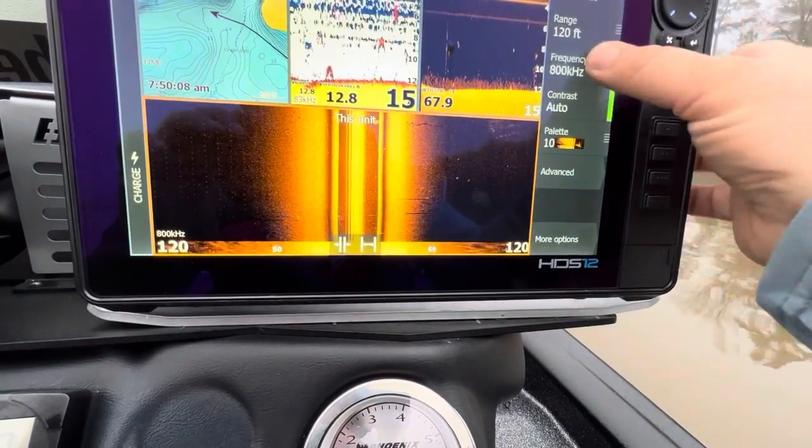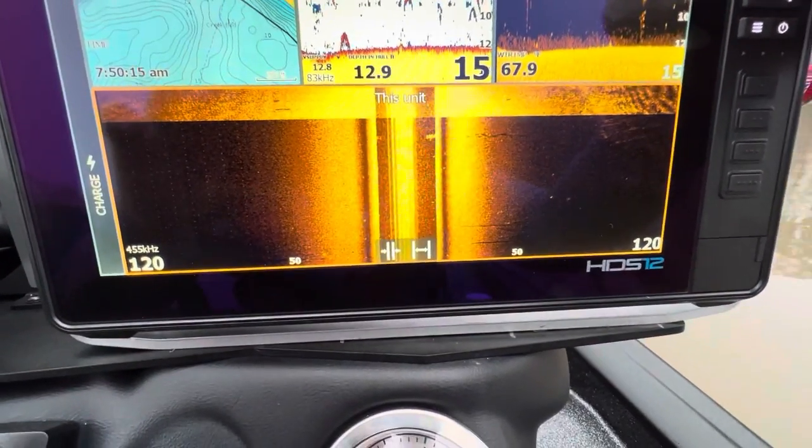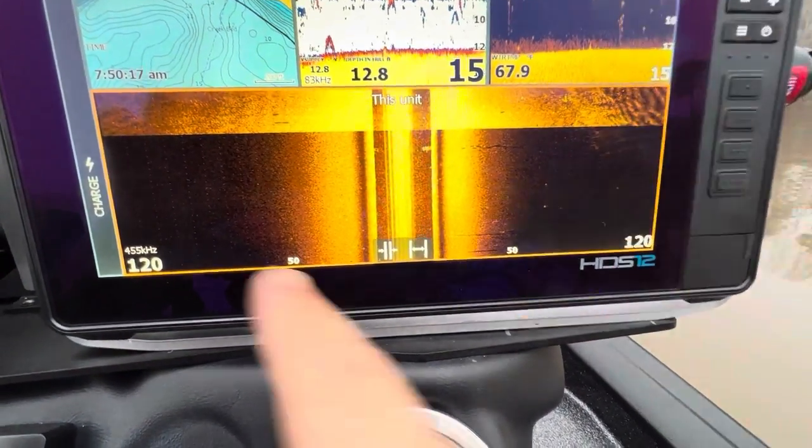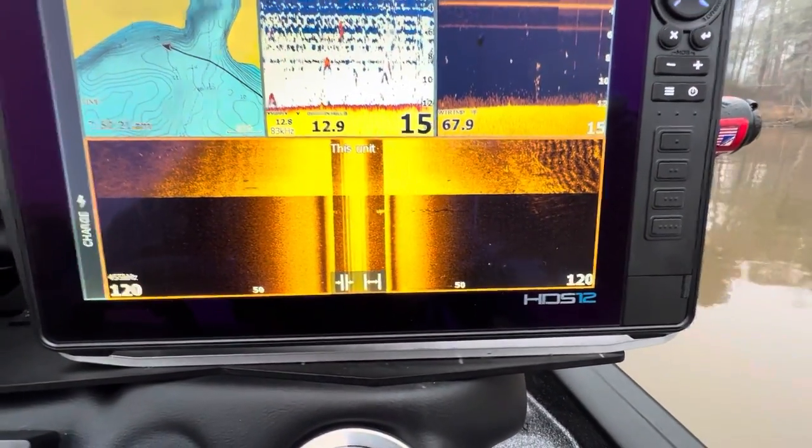But with the 455, I can turn that on and I can see much further, and so I can see all the way out to 120, and if I zoomed out, I'd probably see even further. So adjusting your frequency based on what you're trying to accomplish is really important.